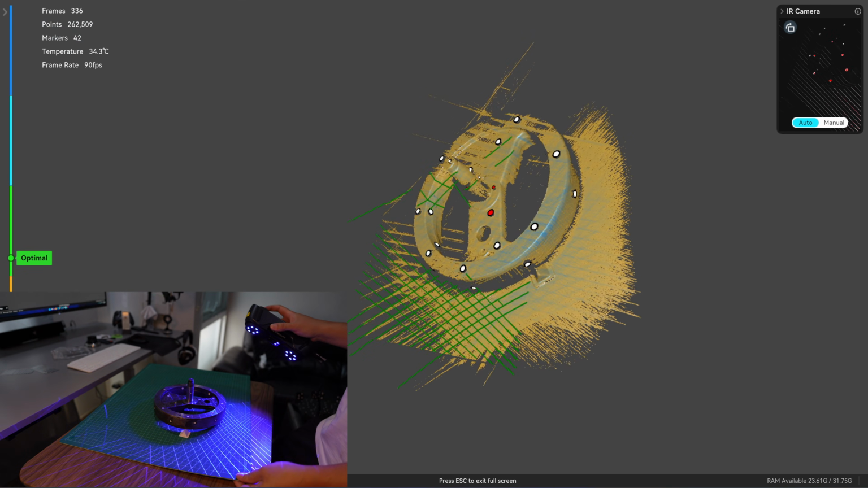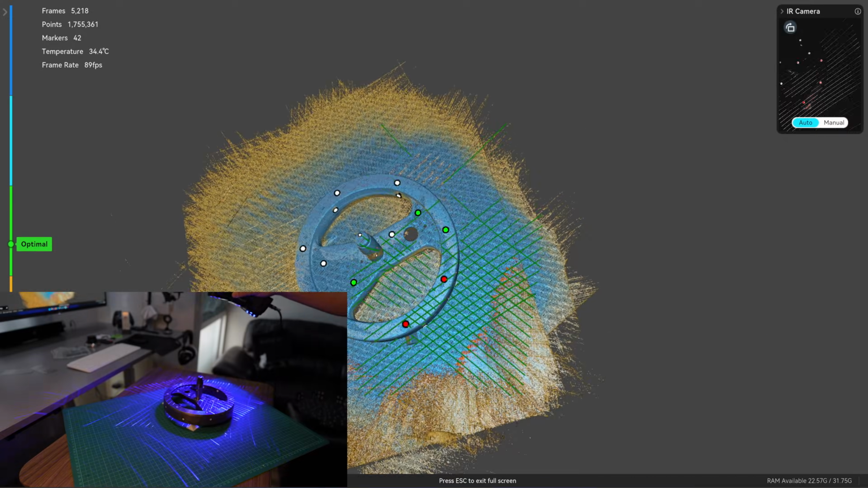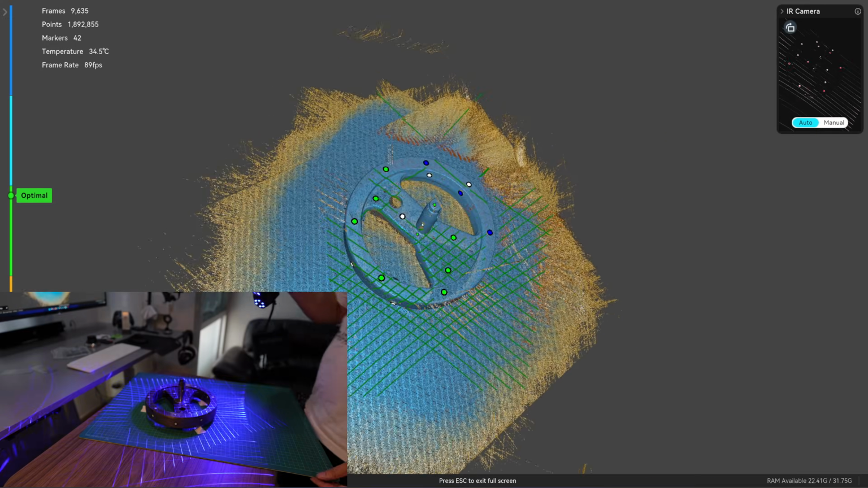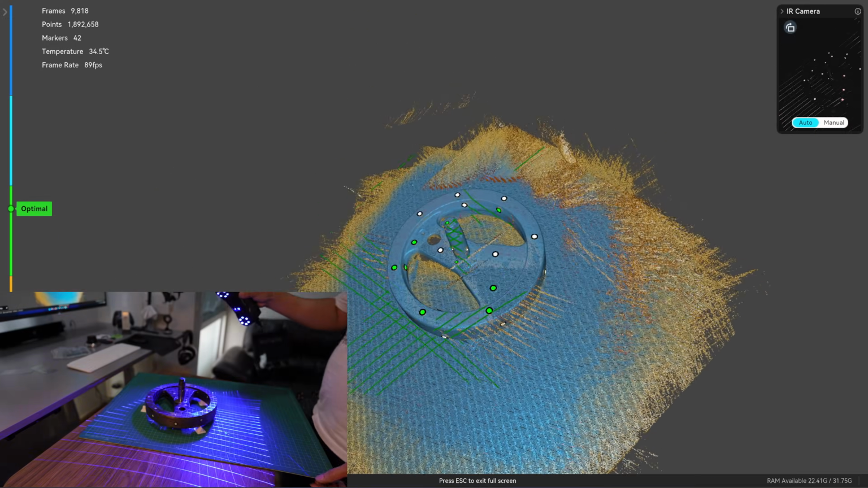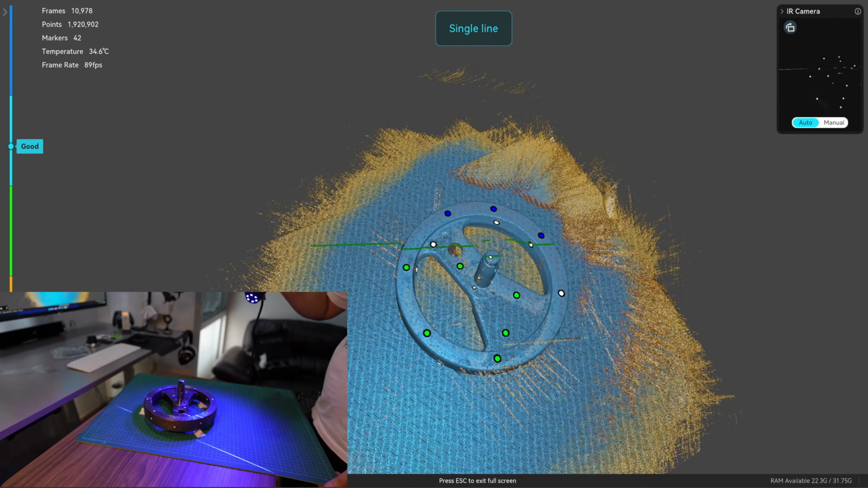Now I'm scanning the front side. The cross line from the X1 has a larger capture range than the P1.